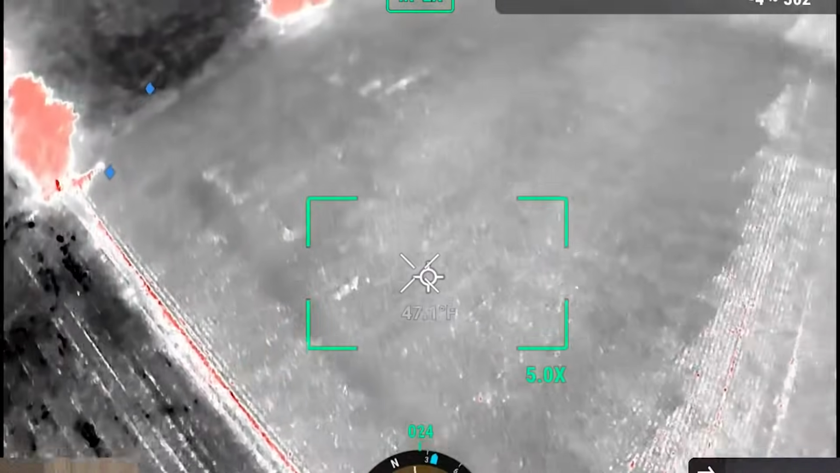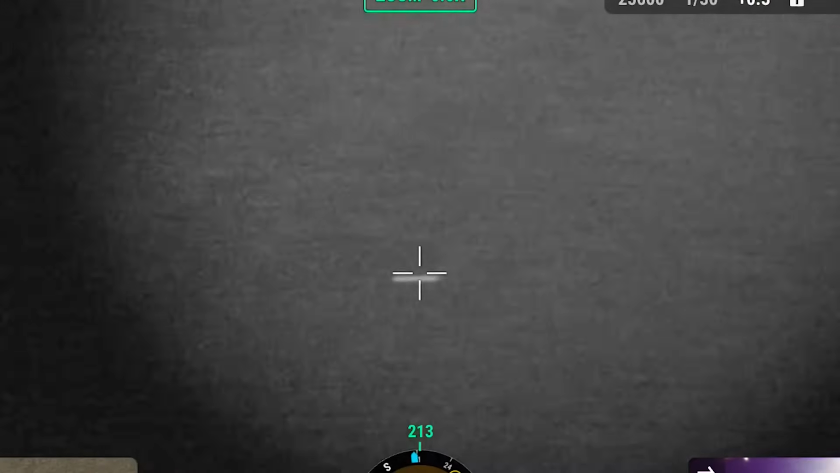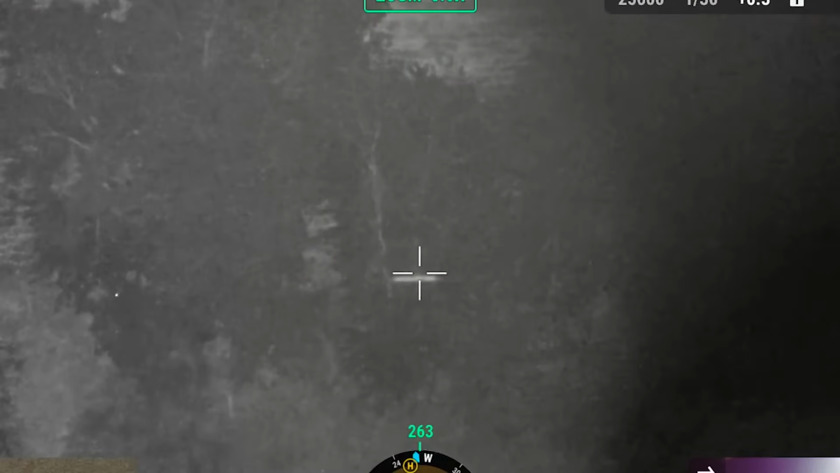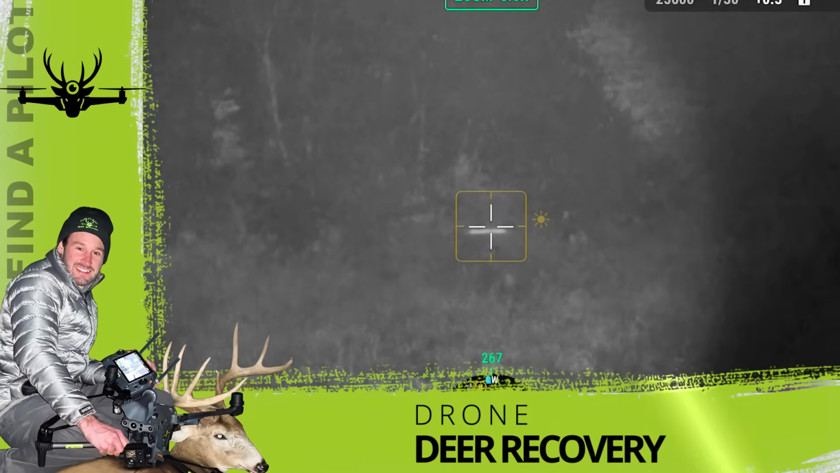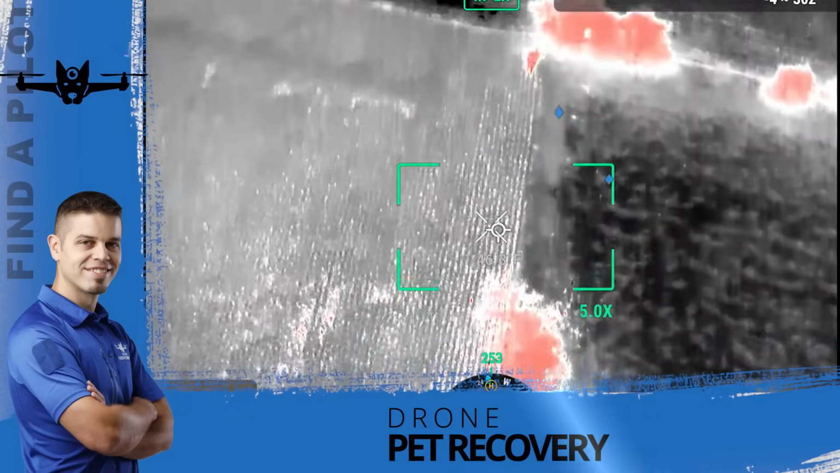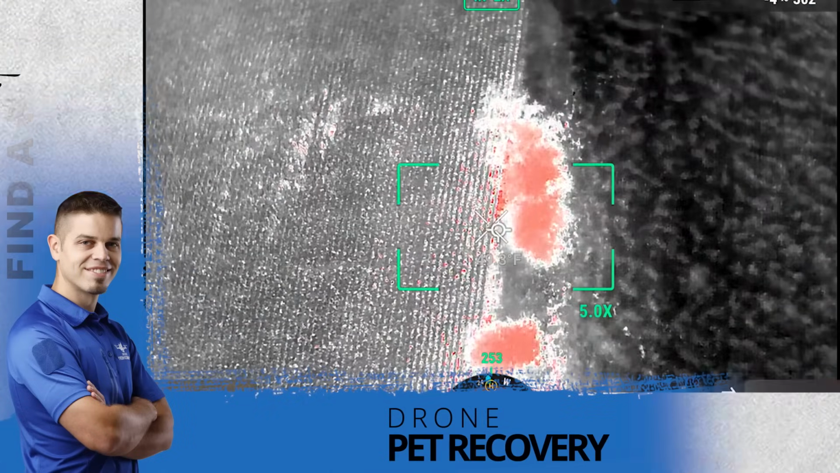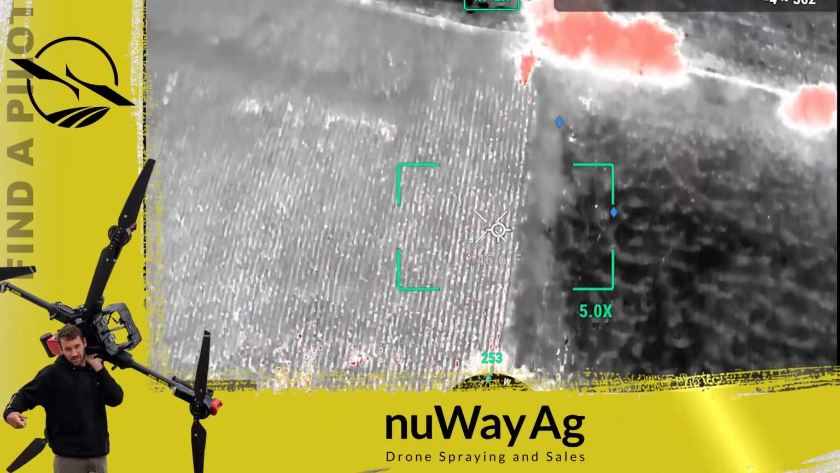So you're still there by that tree? Where could I have gone? Are you still there? Right there was where I told you she was when I left, right? And either she went down, or she went on a mad dash till I got back, or she's down really close to you in that corn. But she's not out in any fields anywhere.